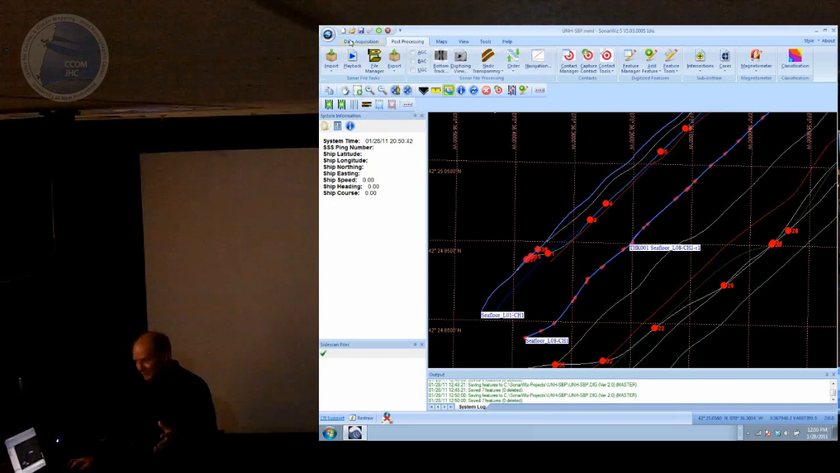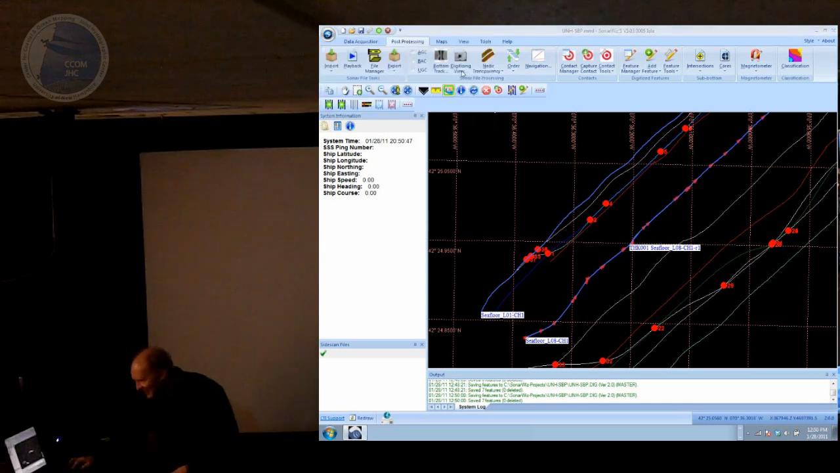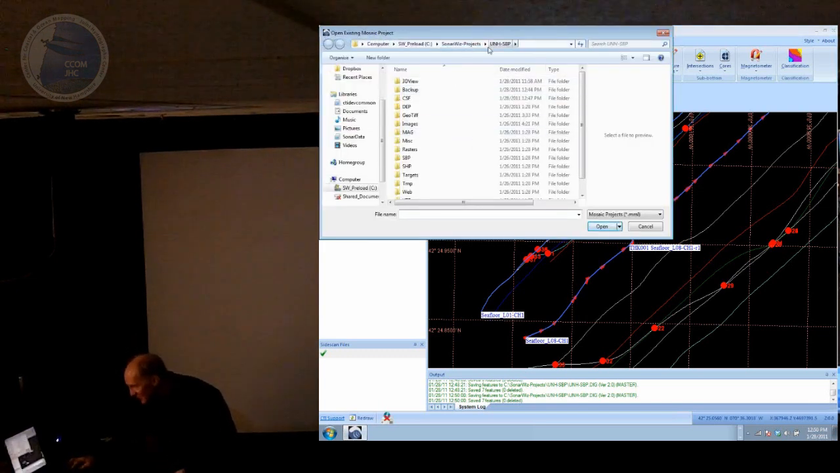Okay, now I'm going to jump to magnetometer because I've got like 1 minute. So magnetometer, I think I've got a project in here for that.